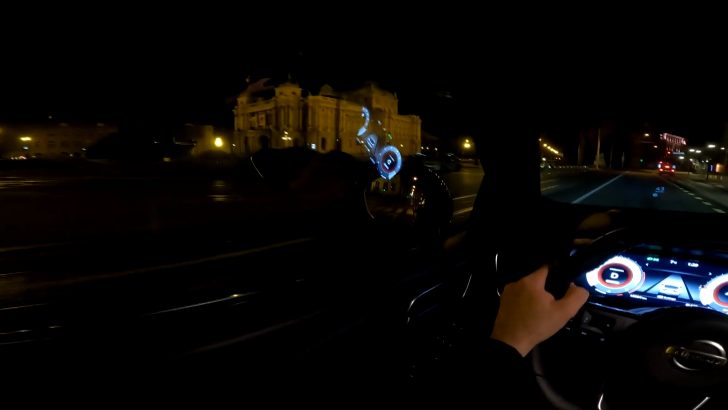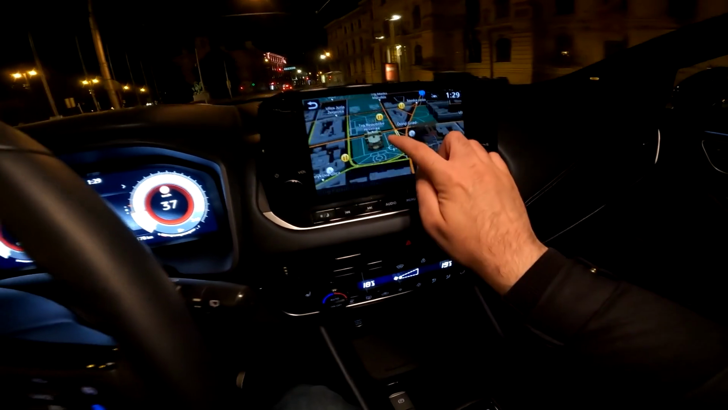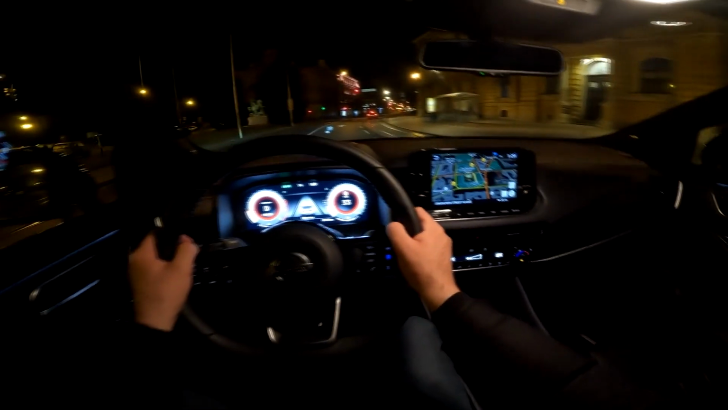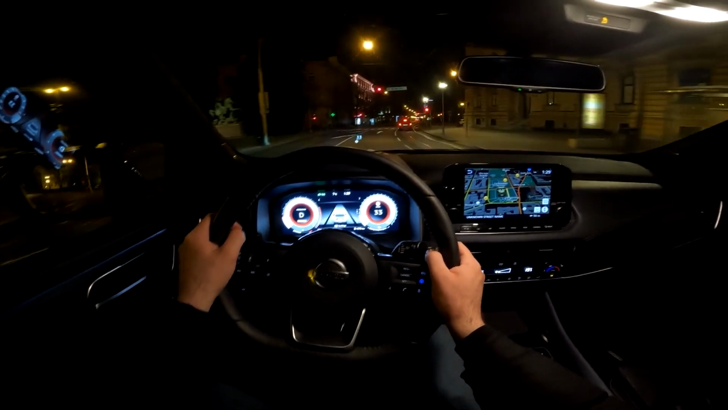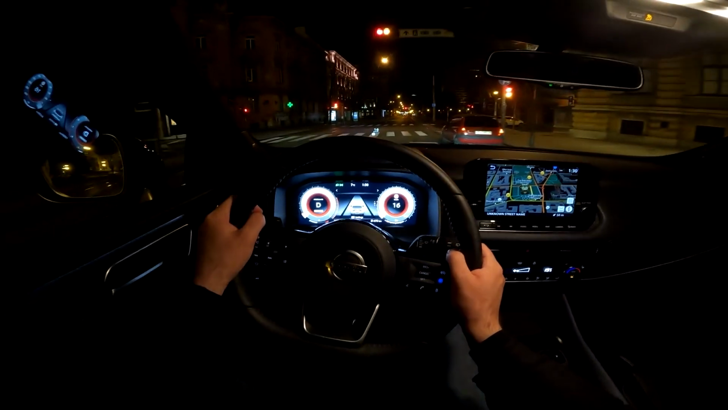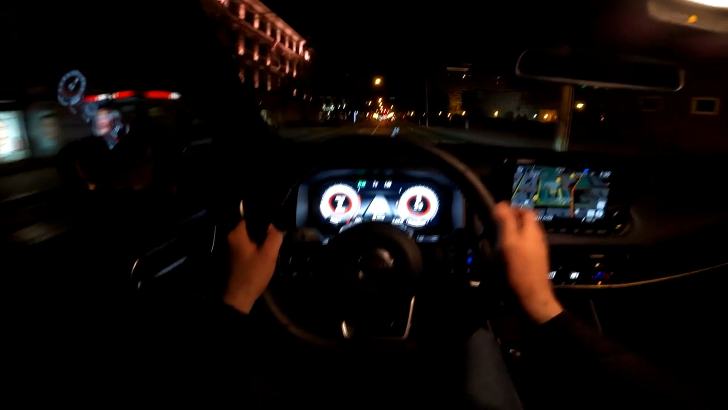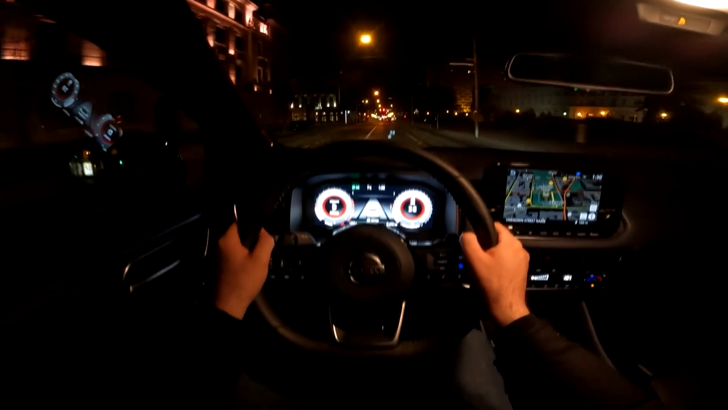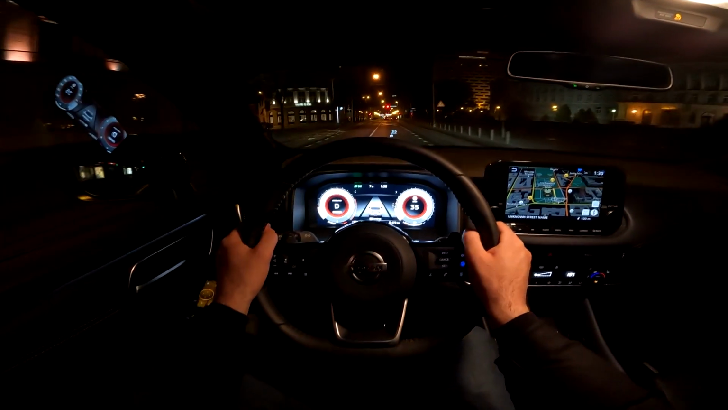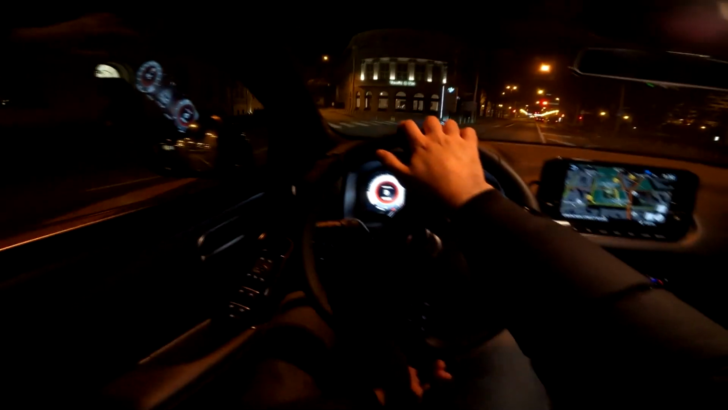So on our left you see the National Theatre, and you can also probably see it now here on the navigation screen. And this car, as I said, has the all-new platform, the CMF-C platform, and the car is actually 60 kilos lighter and 41% stiffer.